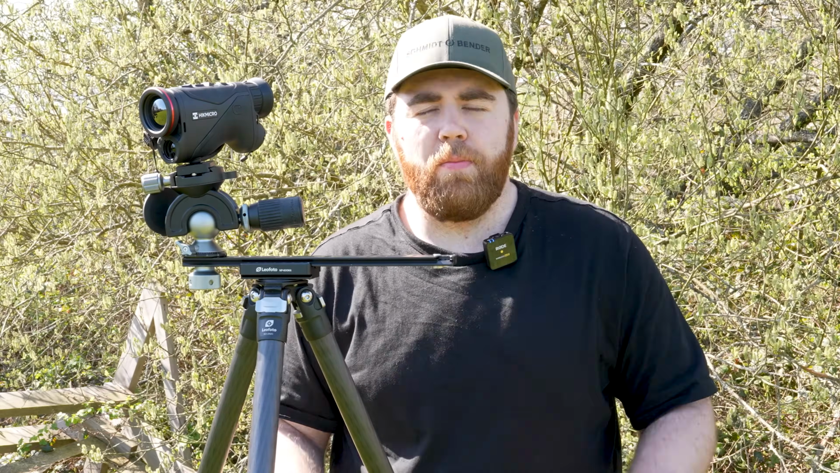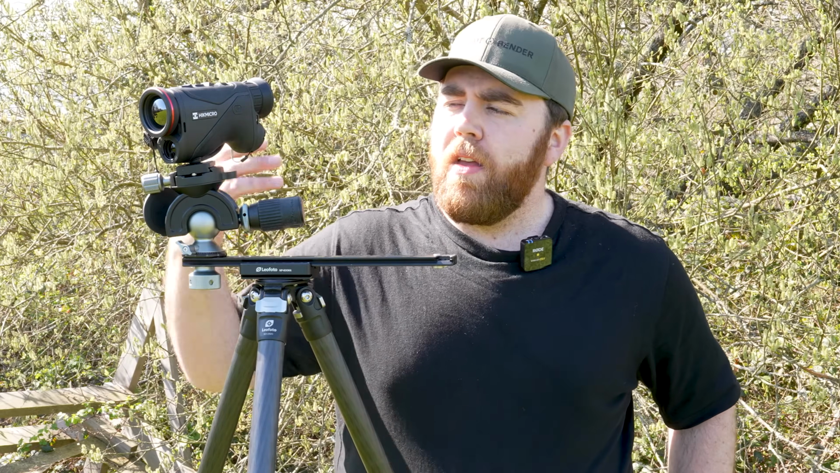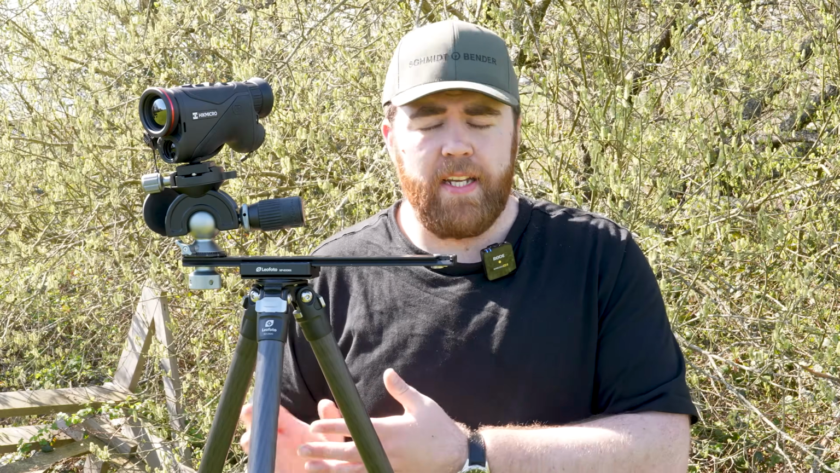35mm focal length, that's that good do-it-all combination of a little bit of mag but a nice wide field of view, sort of ticks all the boxes for a lot of people. Sensor wise, we're working with a 640, so we're getting that high-end resolution, but it's not the super expensive 1280s. So we've got a little bit of zoom capability coupled with just a nicer image.